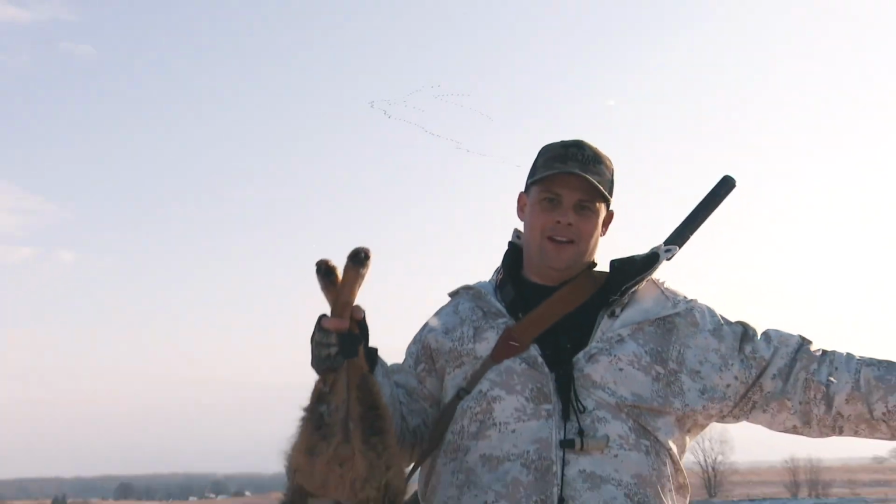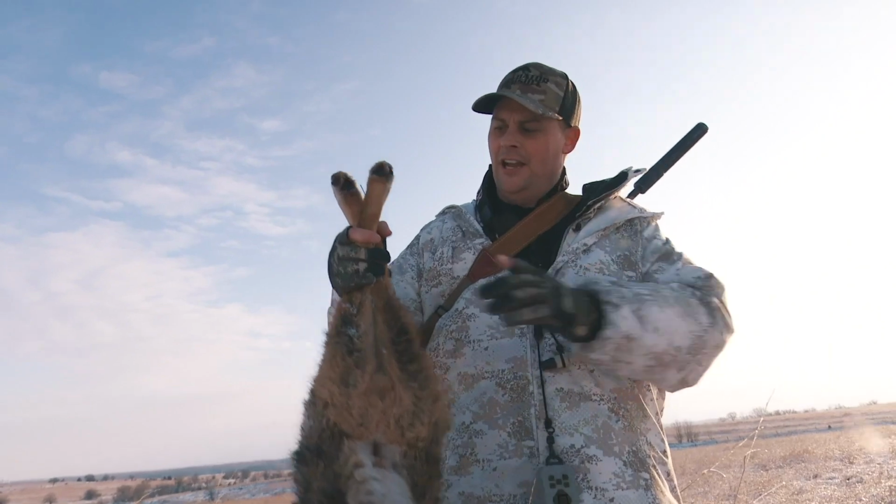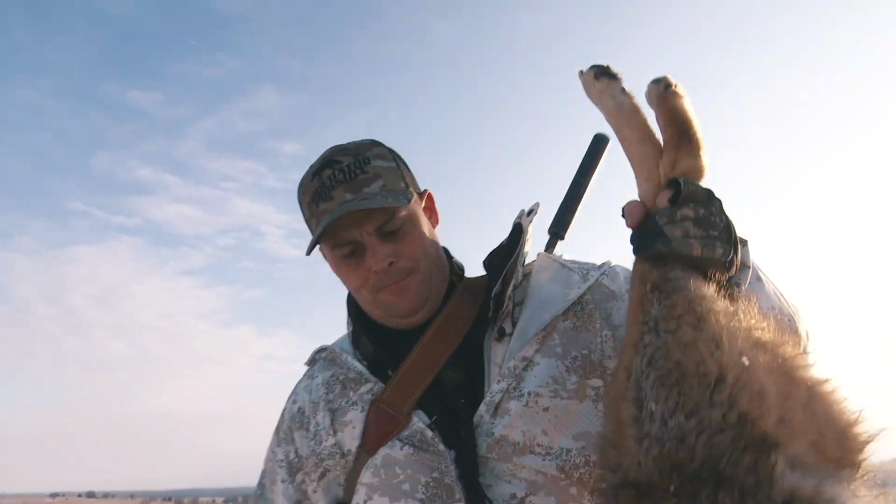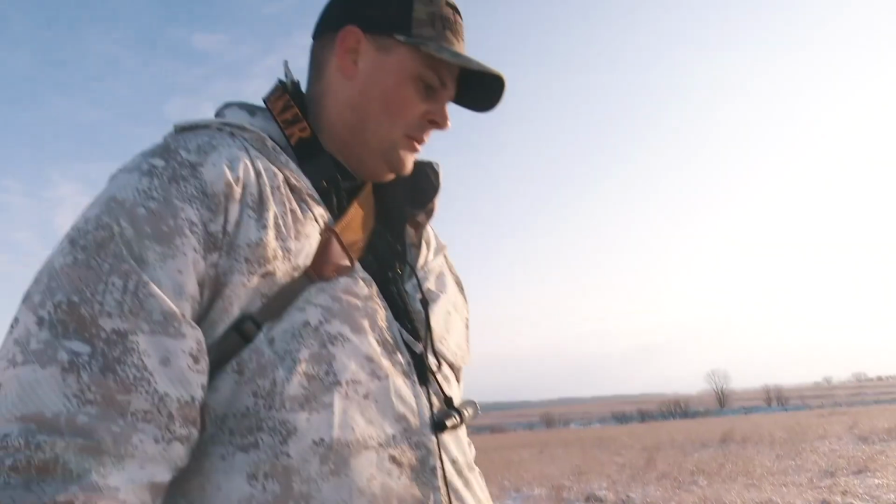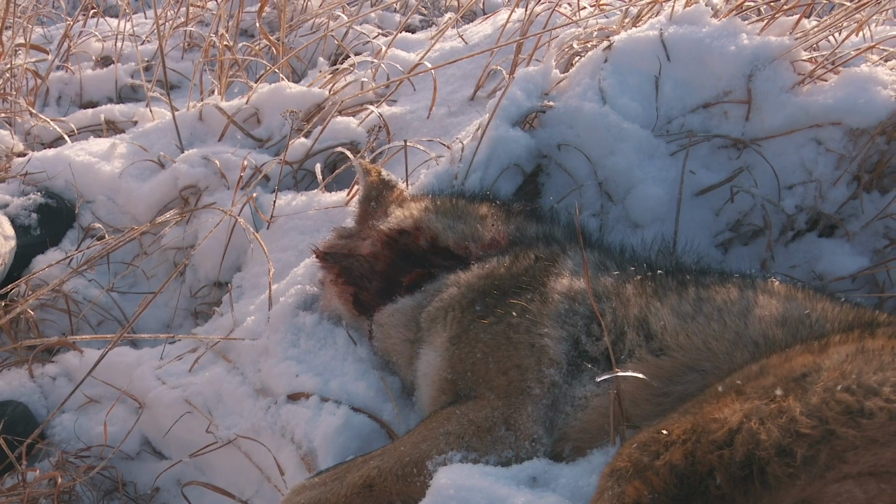Kansas makes them a little bigger than West Texas does. Look at this guy. Yeah, big male. Like I said, all I could see was his neck up.